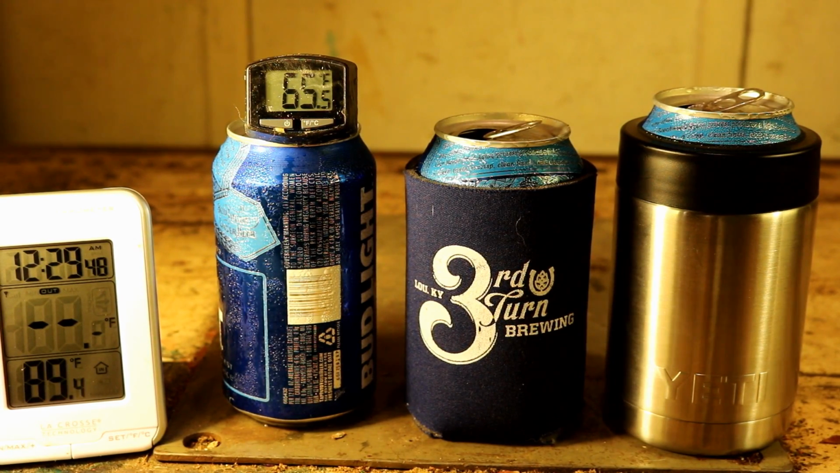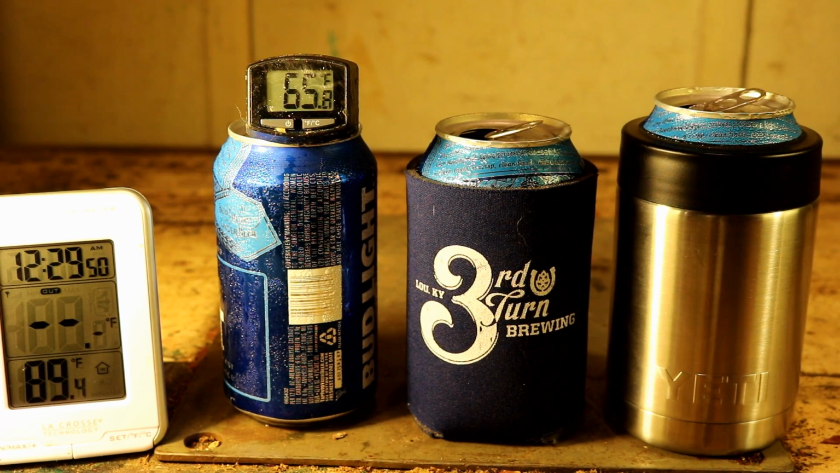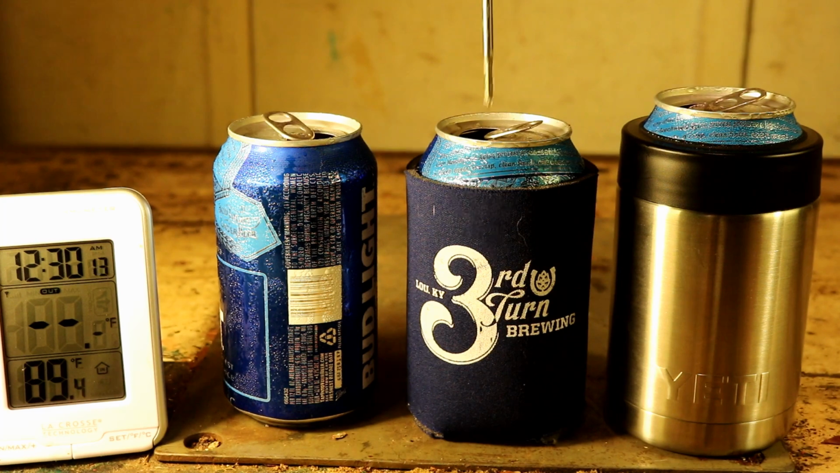Alright, here we are with our three contestants once again. Showing the naked Bud Light can is just about ruined, showing 66 degrees. Beer is probably supposed to be served between 40 and 45 for this style, and 66 degrees would probably make it good enough to pour out and reach back for another one. We'll check on the koozie.